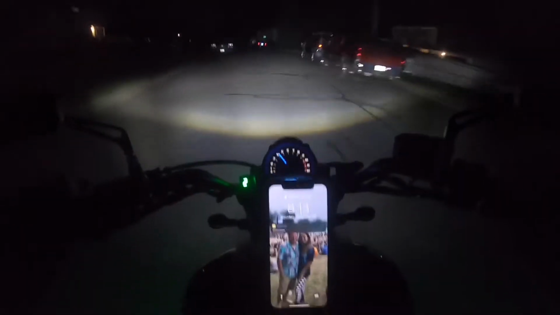One thing I did not like about this bike stock was the headlight. A really fucking bright one. Mac Echo LEDs does great work. I love the halo ring. It's still nice and bright. That's just the daytime running light, the parking light, whatever you want to call it. That's what that is, and it's still pretty bright. Oh yeah, that's what I'm talking about. As you can see, nice and bright.